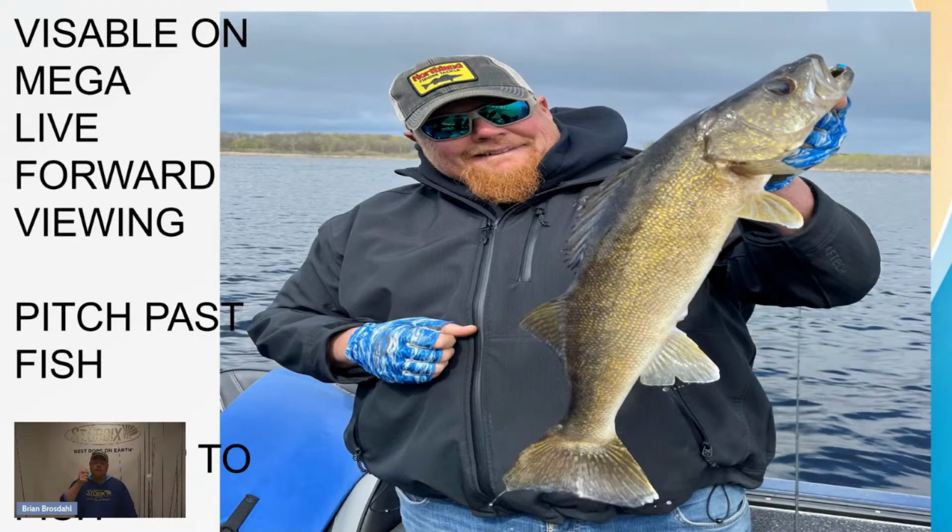Swim it up to the fish and pause for a second. If they don't bite, pull it past them and jig it, and then pause and let the leech sink, then hop it up again. So what's happening is, if you give it slack, it sinks down, then you hop it up again and hop it up, and you don't have to move it.